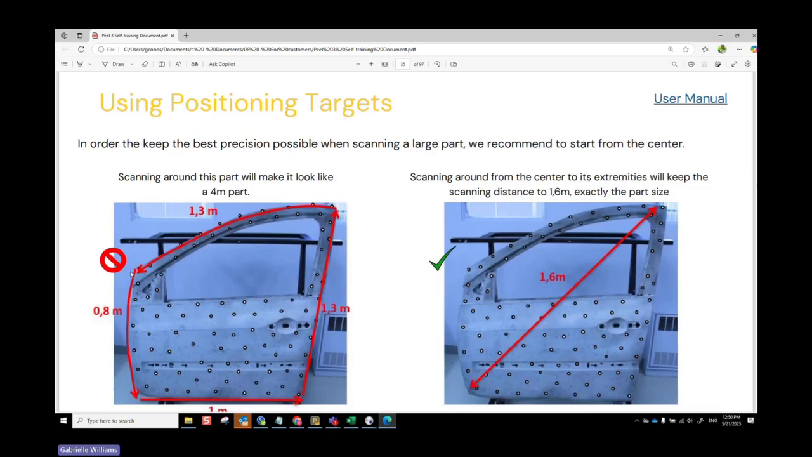For example, let's say I wanted to measure from here to here. And instead of just scanning this little area, I decided to scan from this point all the way around, and then all the way here and all the way up. By the time I got here, I took 4 meters of distance to measure this point from here to here. That means it's going to give me a less accurate measurement than if I had scanned in a way that would lower that path. So here, 1.6 meters versus 4 meters is going to give me a much better accuracy.